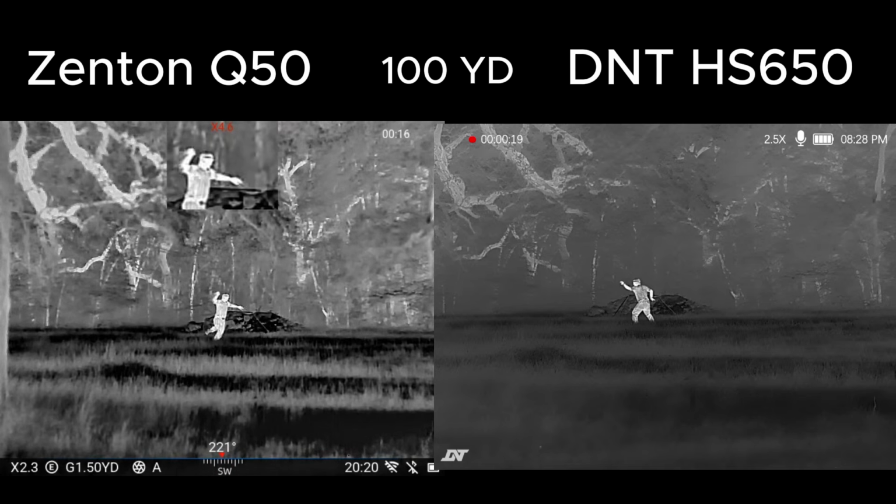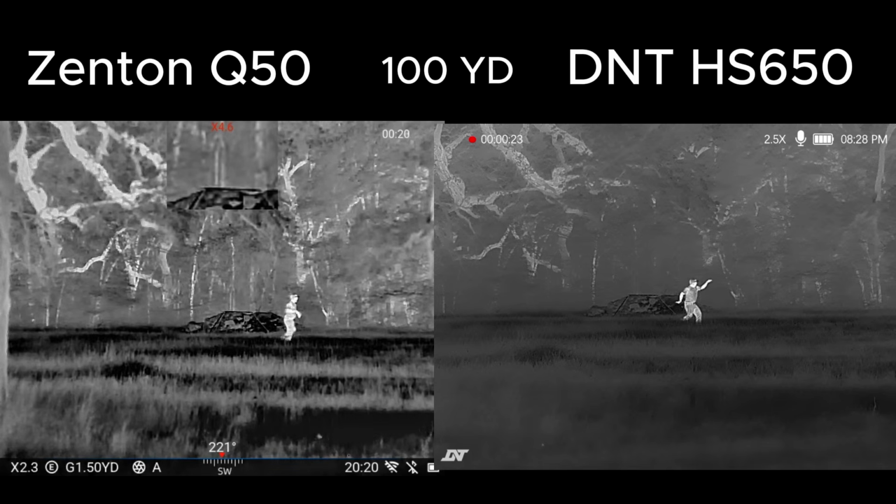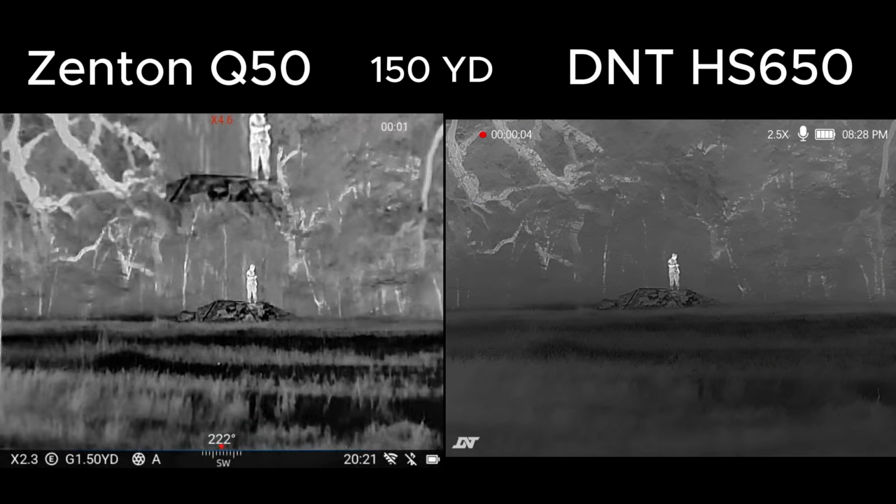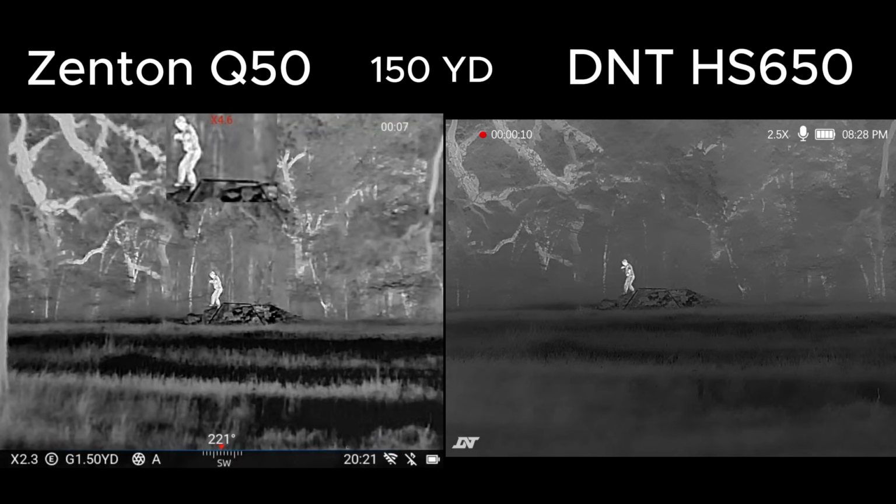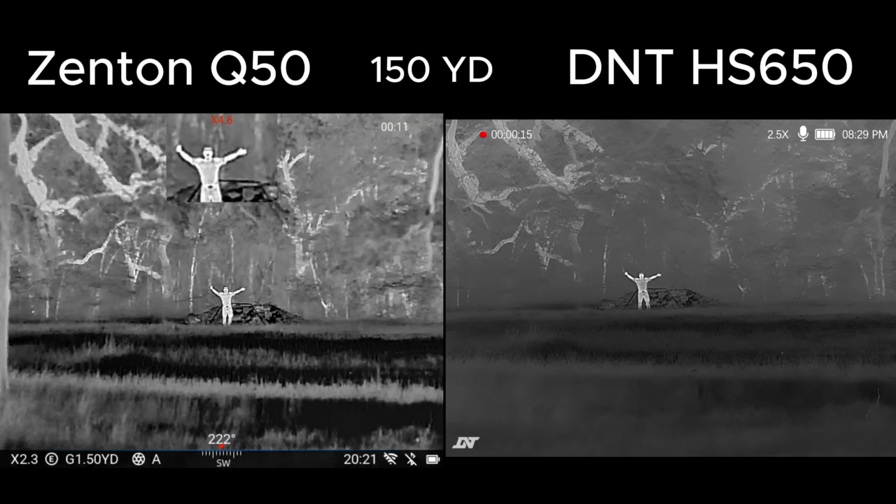Now Wills is out to 100 yards and you guys can see a little bit of a difference as well between the two still. And now Wills is out to 150 yards. I will say that both scopes are looking very good in their own way. Let me know what you guys think in the comments.